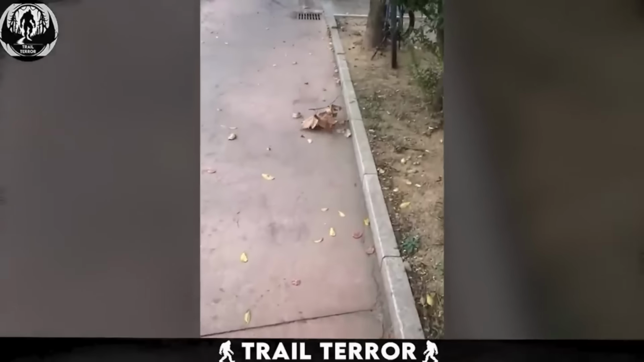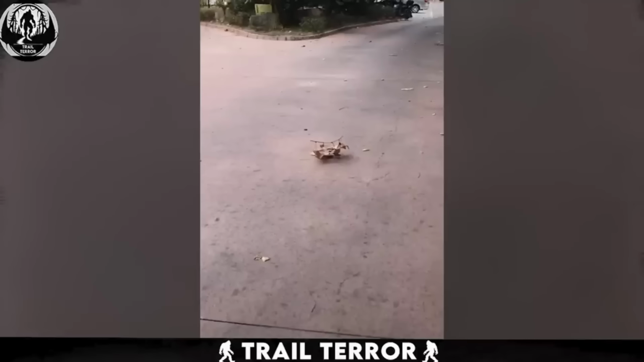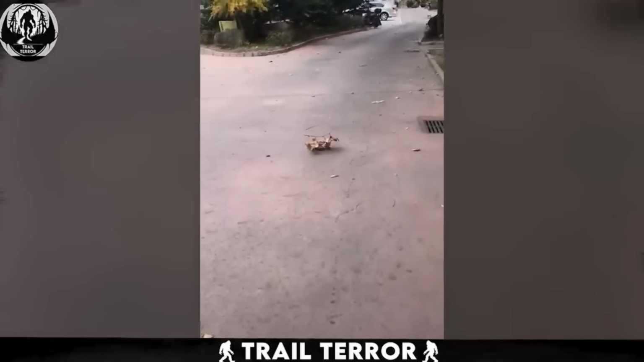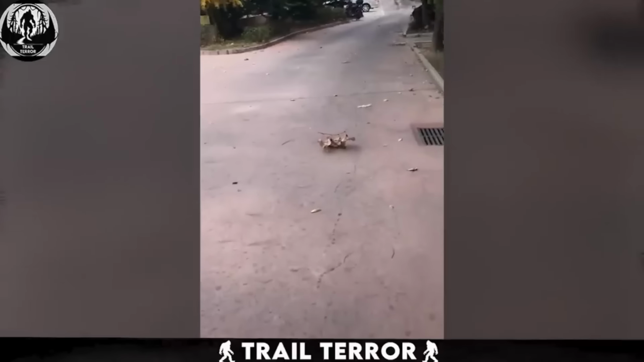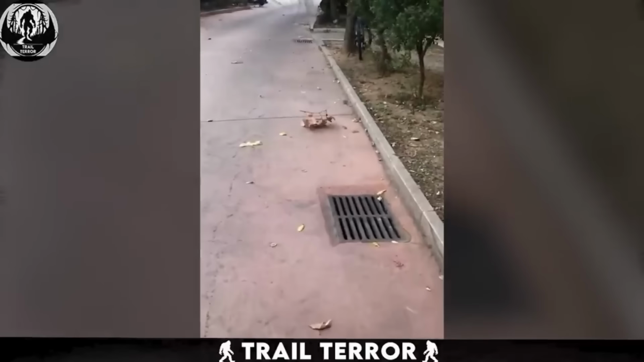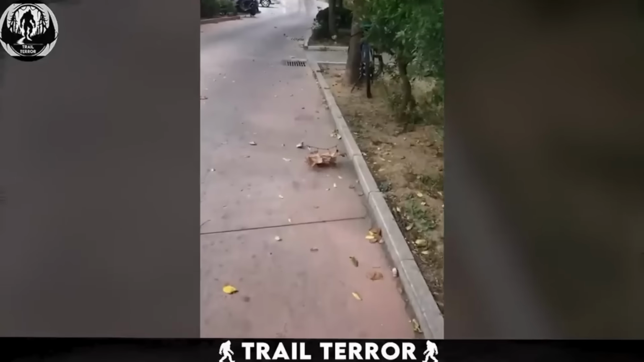The most puzzling part? Other leaves are scattered around, perfectly still. So what's making this one take a stroll? Is it magic? A mischievous wind spirit? The answer might be simpler. Wind could be playing tricks, pushing the branch in a way that makes it look like it's walking. But hey, that doesn't stop the mystery.